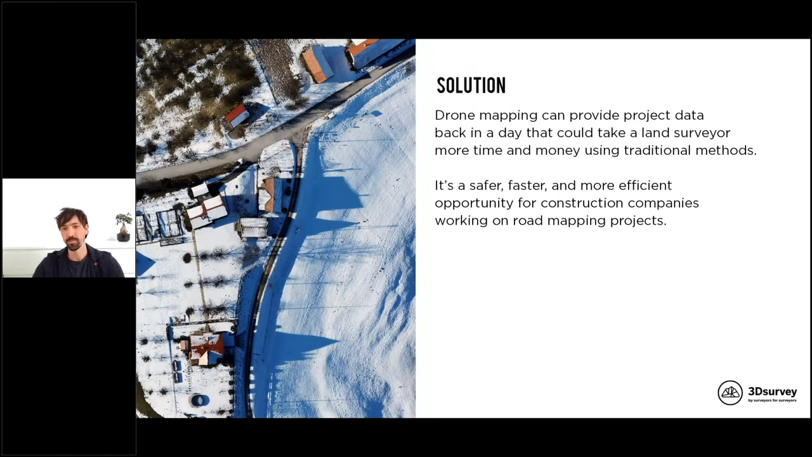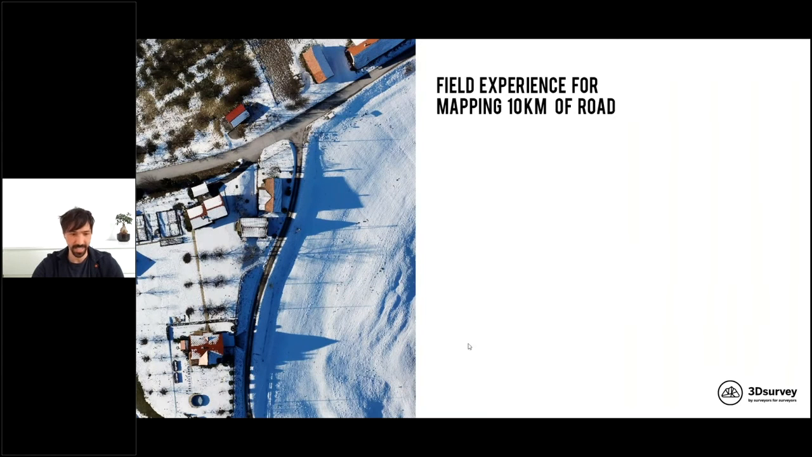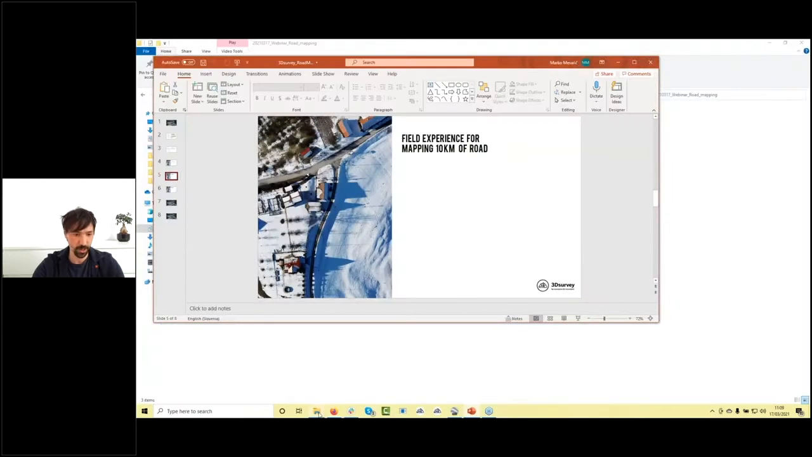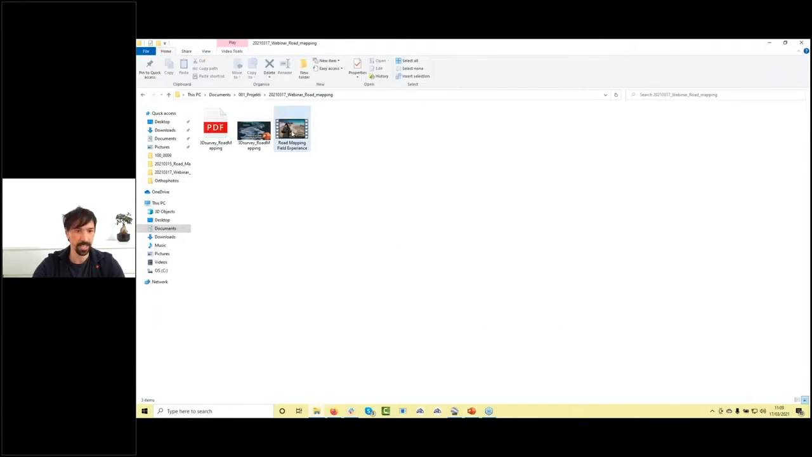Drone mapping can provide project data that in the past could take a land surveyor more time and more money using traditional methods. You are just much faster in this case, safer and more efficient. So this is a really nice opportunity for construction companies working on road mapping projects. The next thing I would like to share with you is a video from the field, with some tips and tricks and instructions on how to map 10 kilometers of road in a day.